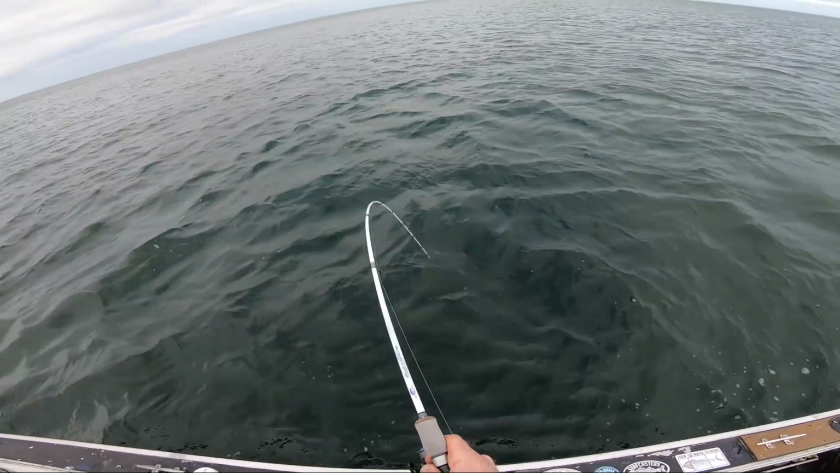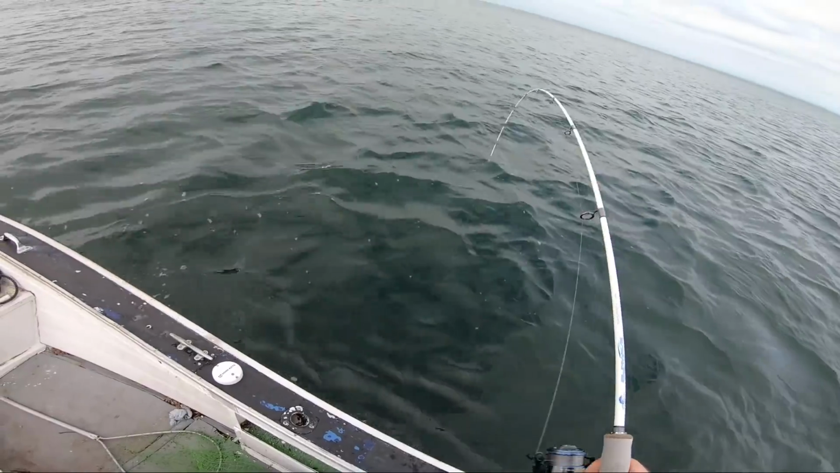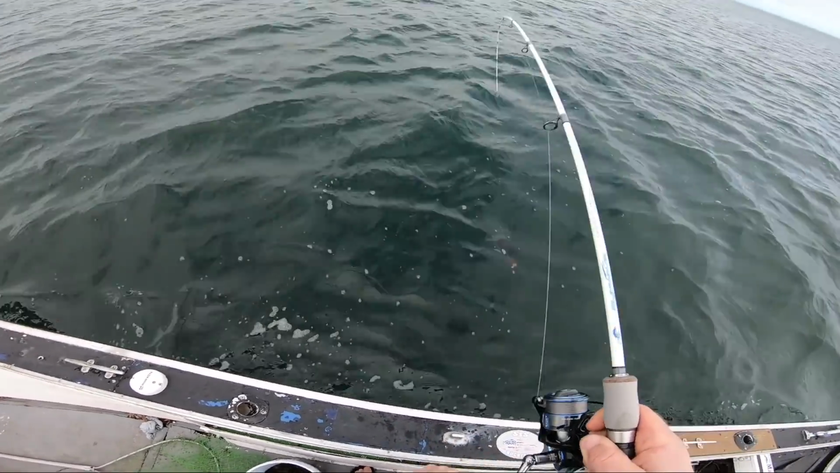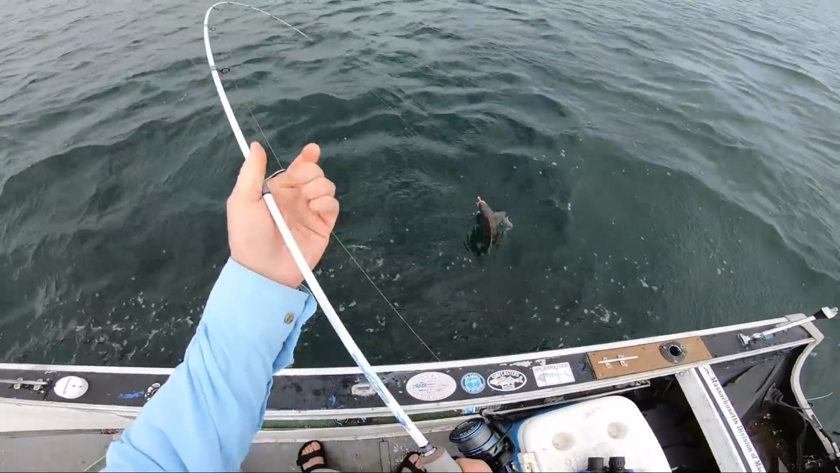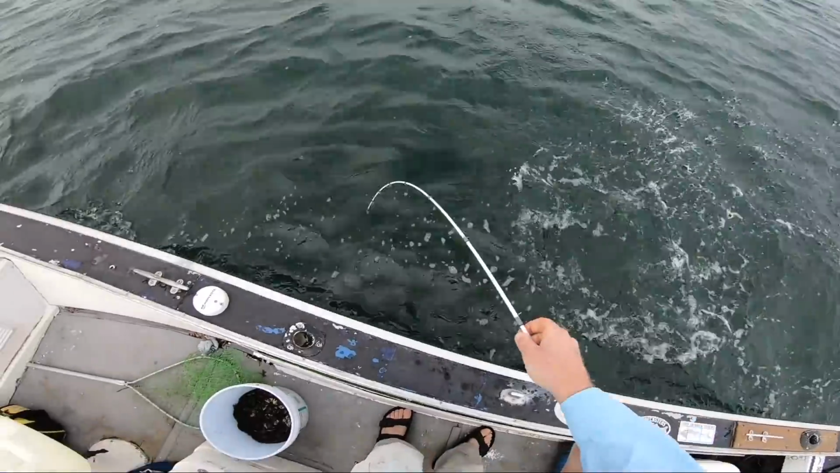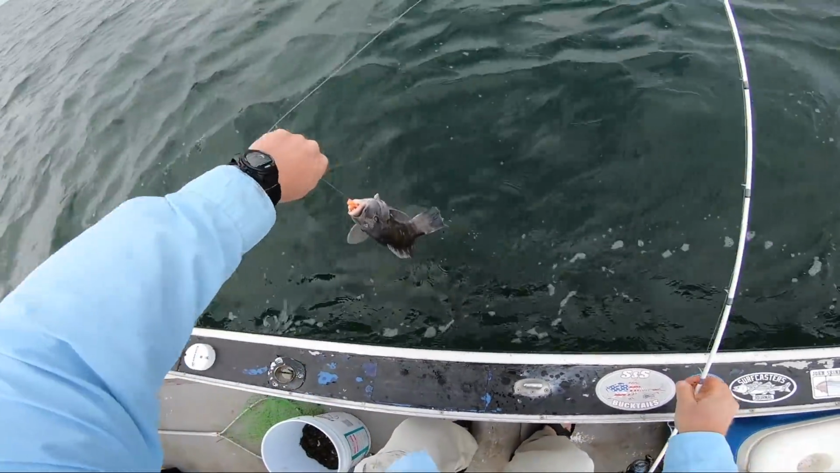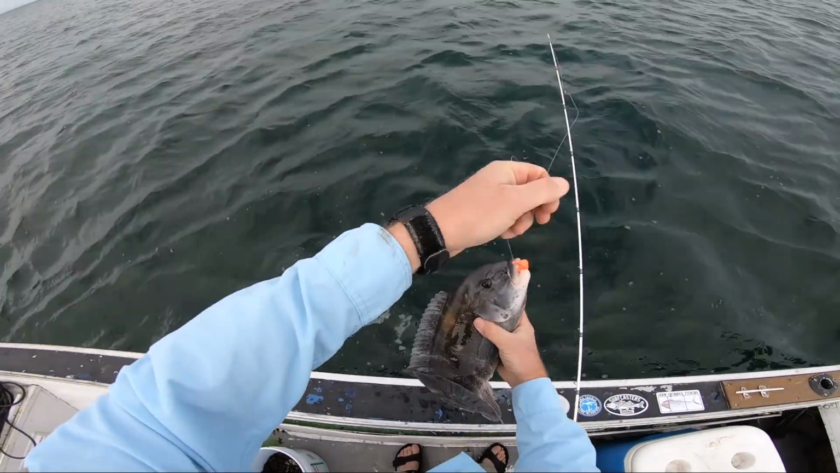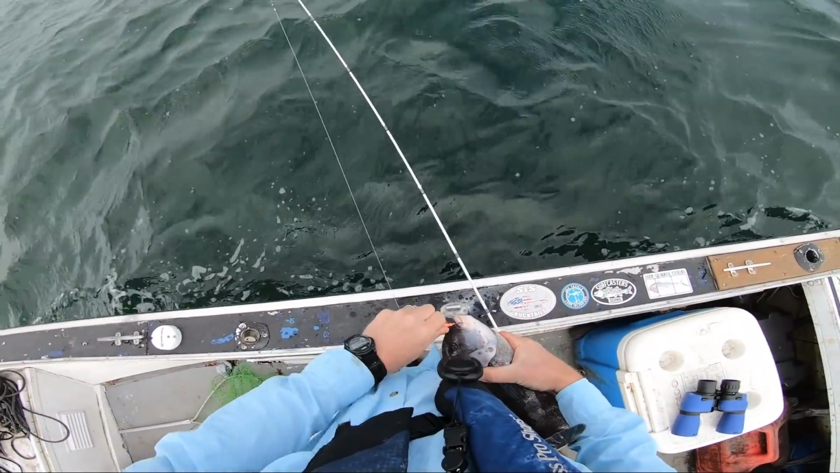Beautiful rod. Nice. That's a beauty. Colors. It's always nice to see that first one come aboard.